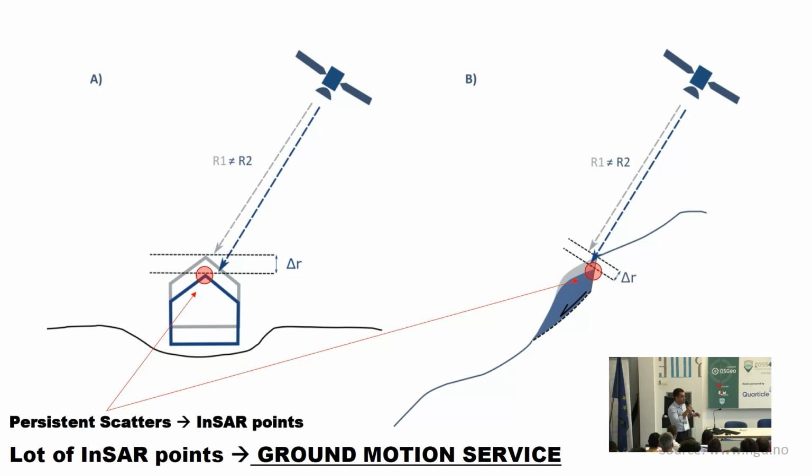And if you have a lot of InSAR stable points, you can actually conduct a great analysis and put together a ground motion service at the scale of a city, at the scale of some region, and actually at the scale of a country and also a continent.